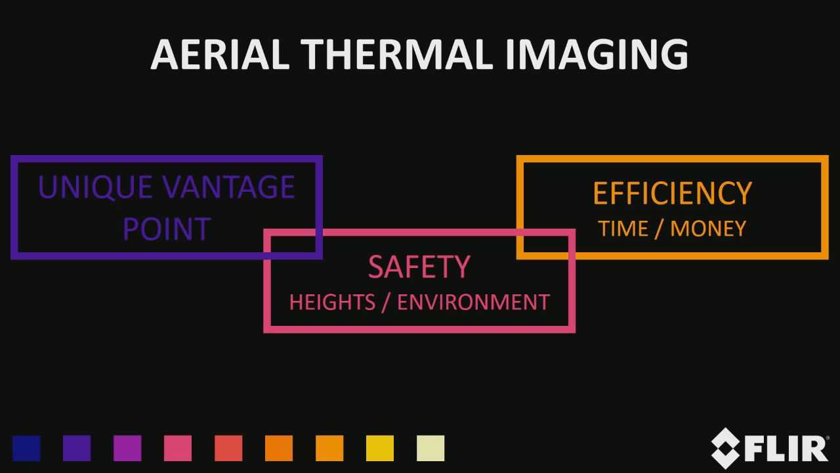And then there's also efficiency benefits. If you can reduce the amount of time that it takes to do a certain inspection, there's obvious benefits in that. And the money aspects are, for instance, using aerial thermal imaging, you can increase the power that's generated in a solar field. Or you can increase a farmer's harvest at the end of the crop yield season. Or you could potentially give a longer longevity to infrastructure by doing frequent inspections and maintenance.